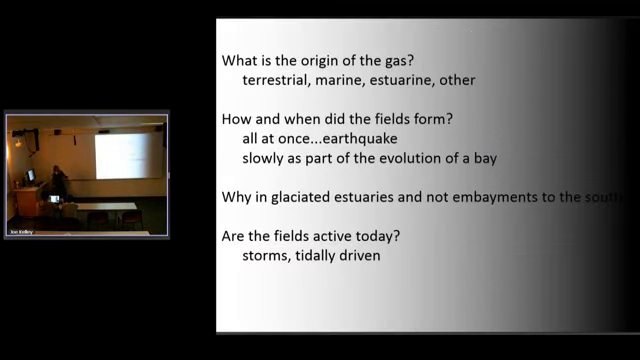You know, what's the origin? So I leave these as some questions. What's the origin of the gas? Is it terrestrial? Is it marine? Is it estuarine? Is it something else? It's definitely not something else in the sense of deep-seated natural gas. If it was deep-seated natural gas, it would have propane and butane and all those other alkanes in it. It does not. It's pure methane. So it's almost certainly derived from the bacterial breakdown of plant matter from land or sea or estuary. When did the fields form?